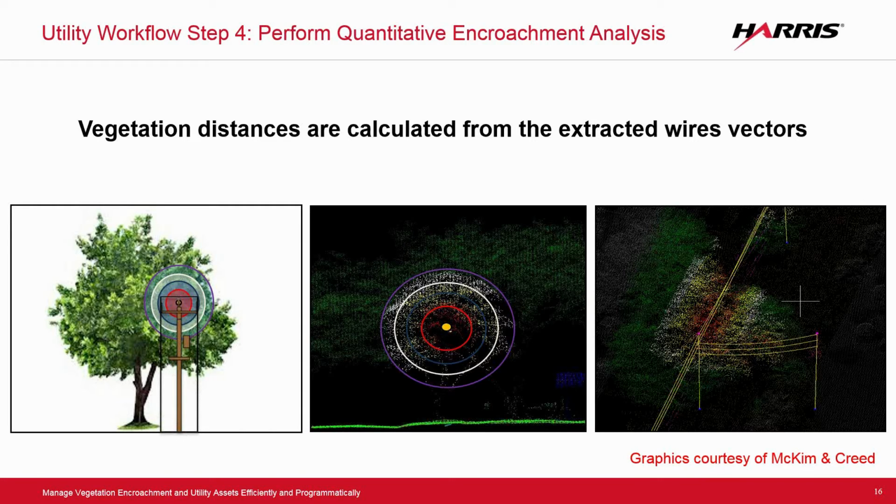And what you see here is kind of like a bullseye, but basically those are the distances I was showing you earlier. The utility has what they would call a minimum distance, where it's a hazard, essentially. The tree could either fall, touch, arc the wire, and shut the system down. Then each utility has different distances based on their voltages that they're going to require you to do this type of management with. They might clear it all the way back to the purple circle, for instance, in the middle, which might buy them more time over years of growth.